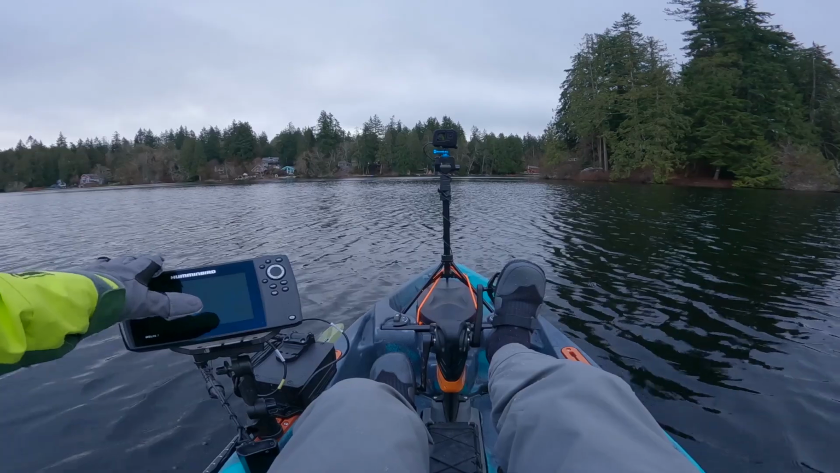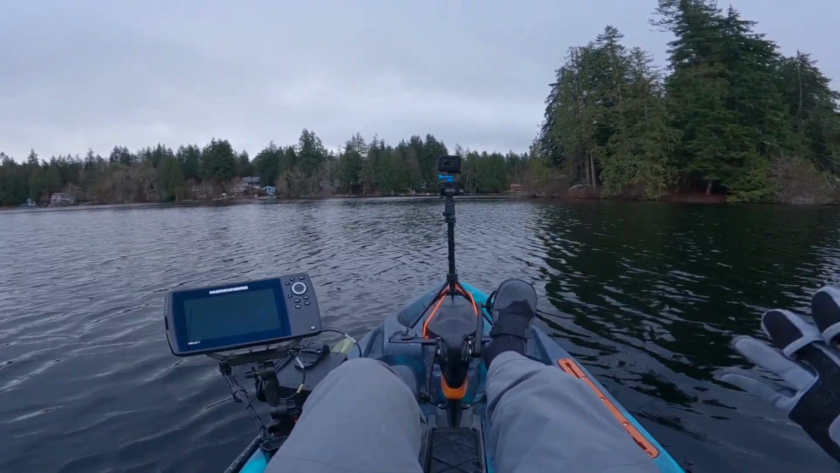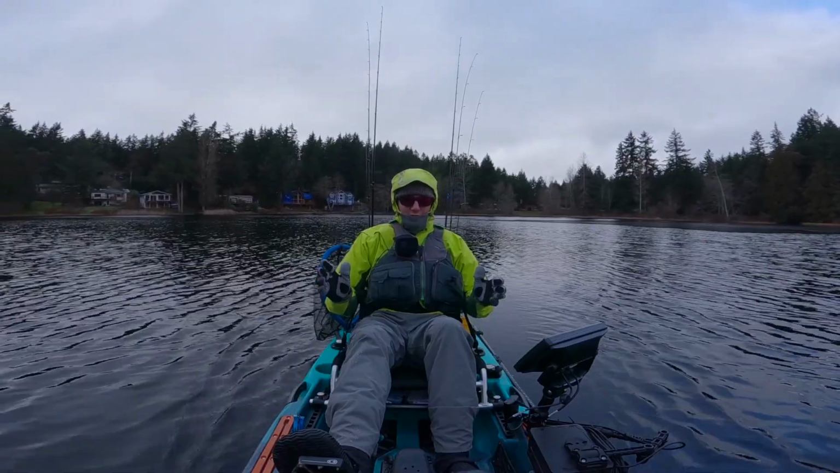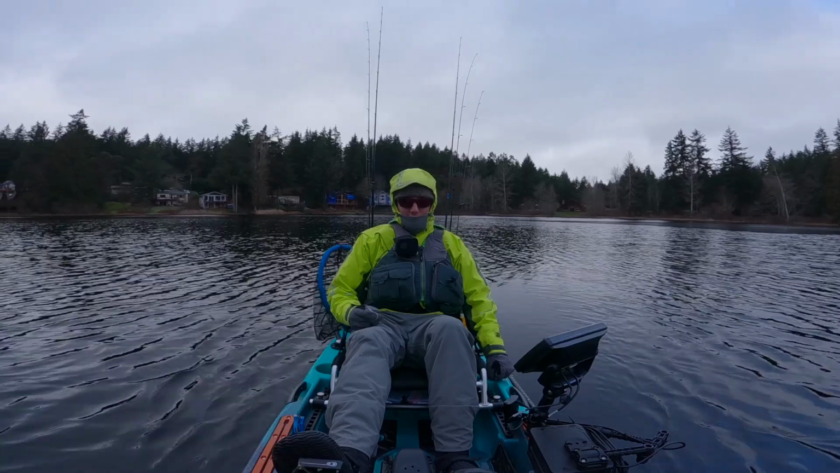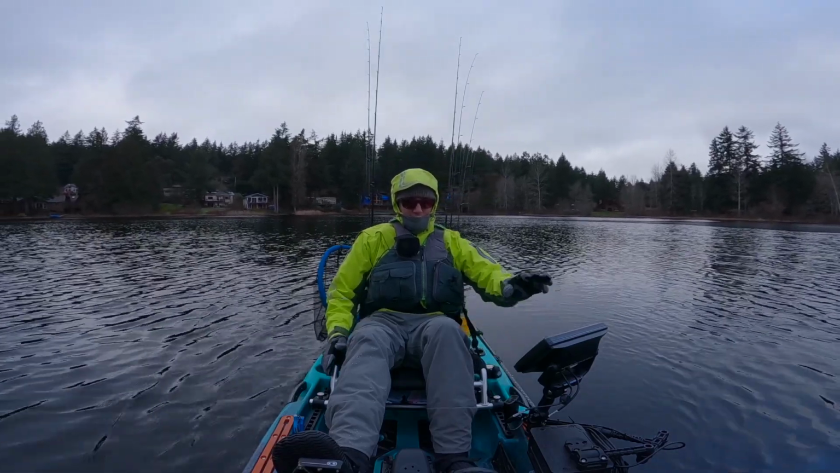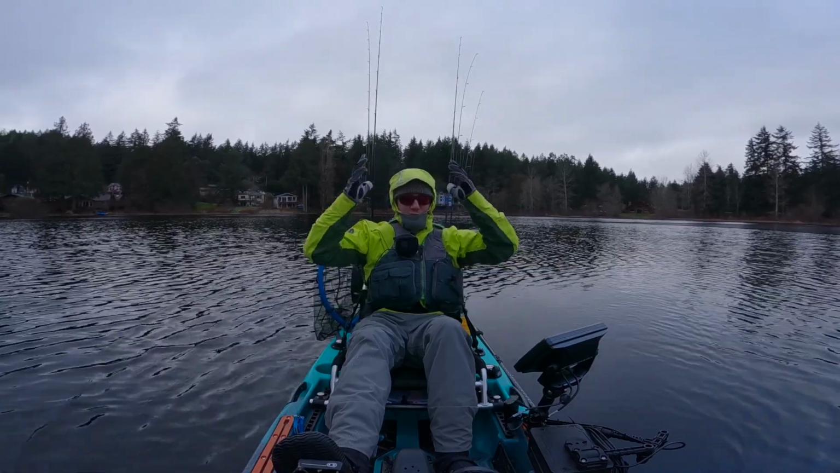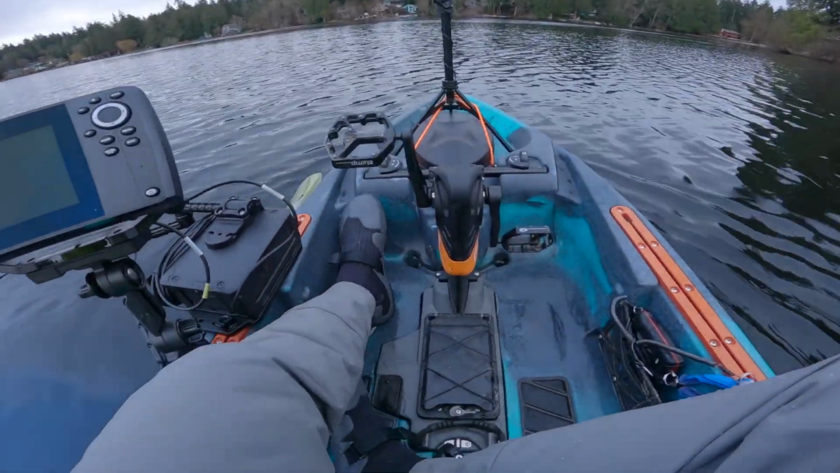This will be my very first time taking the Humminbird to my local lake. I've fished this lake well over 100 times at this point, and always have wondered what it looks like at the bottom. And I've really been wondering these last few months, where the heck are all the bass? So today we're going to try to use this thing to find some bass on the lake where I have not caught any bass all winter. We'll see if we can make something happen. Let's go ahead and get her fired up here.